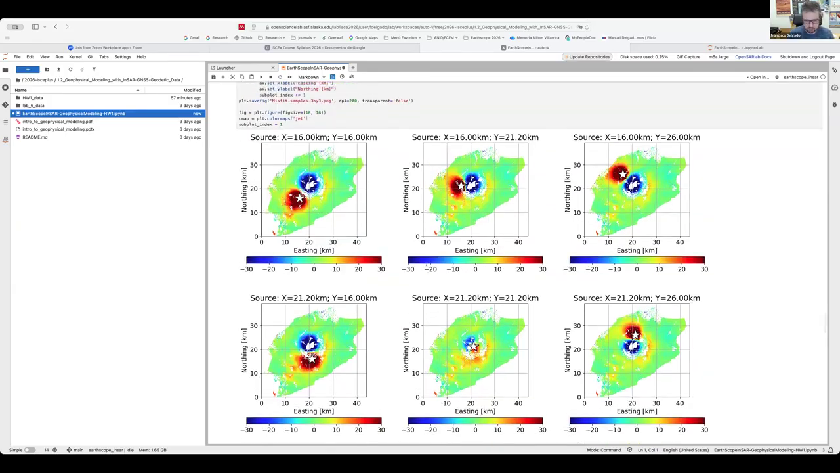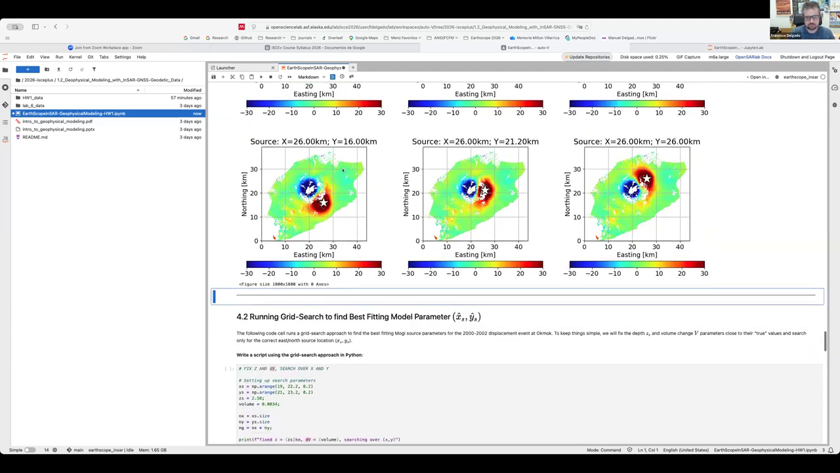Of course, in this example we only do it every 5 kilometers, but in reality you do it over a much narrower space so you can sample the misfit function very well, and that can take a long time depending on your computer and how many model parameters you have.